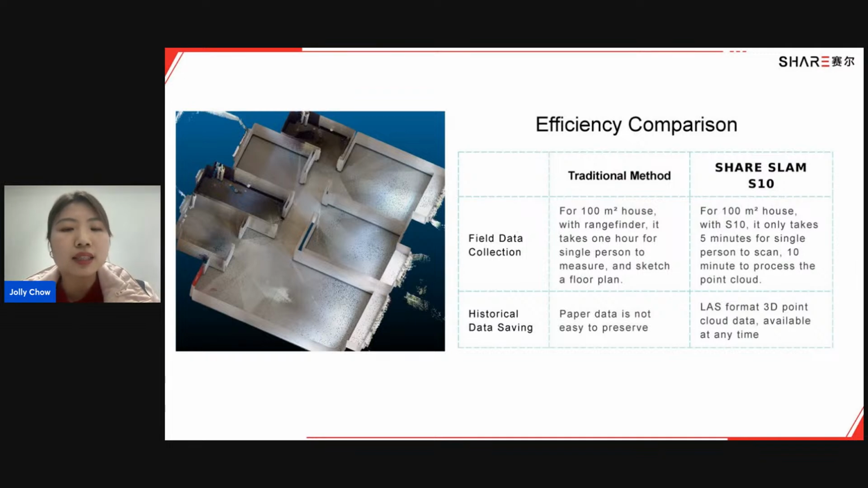Regarding data saving, as we know, paper-based data is not easy to preserve, while LAS 3D point cloud data is available at any time. Therefore, in terms of data collection and data saving, ShareSLAM S10 really provides an efficient tool for the people.